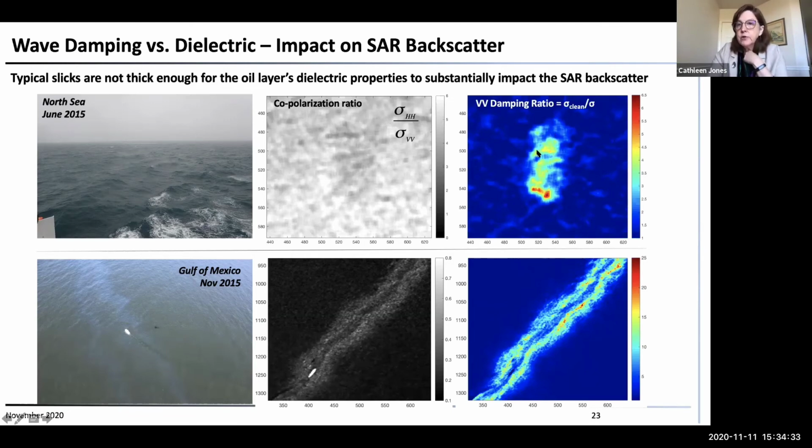This is the first image of the slick for the 80% oil after initial release, so it still hadn't formed a relatively uniform sheen layer at that point. But the copole ratio shows essentially no signature. So we definitely don't see anything from the dielectric of the oil in that case.